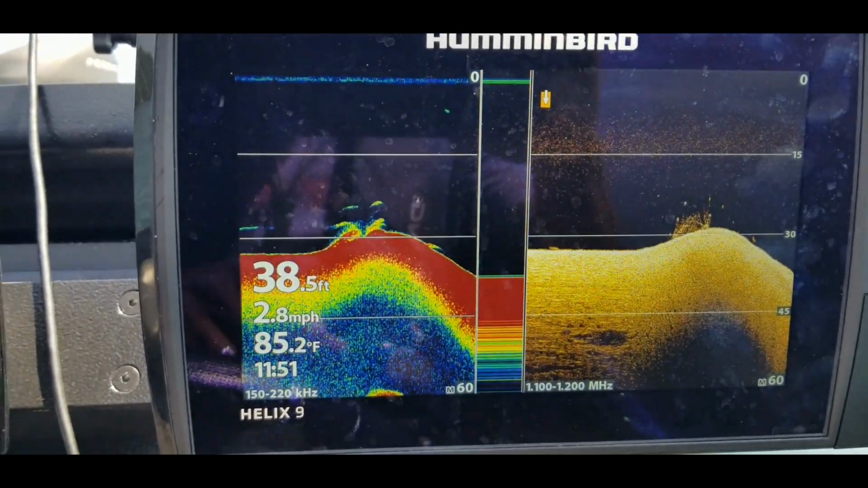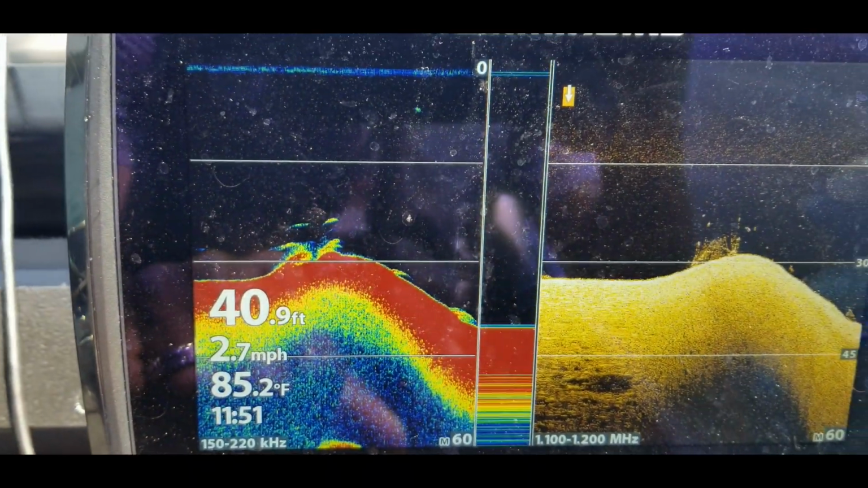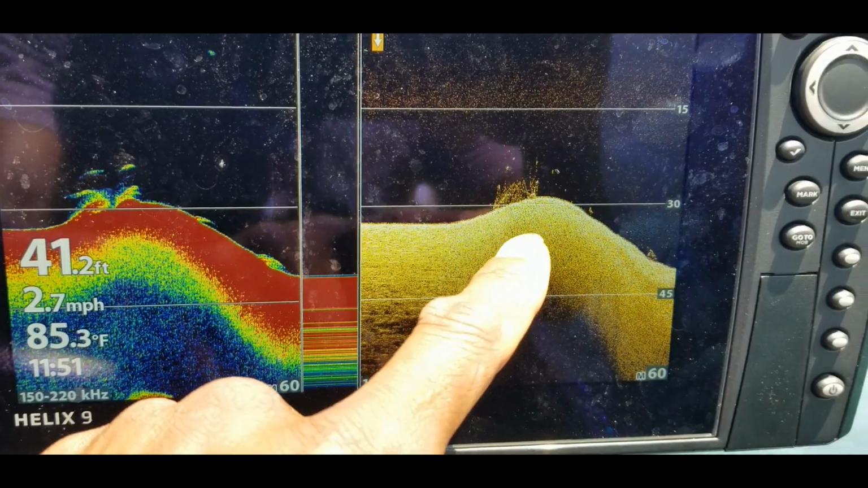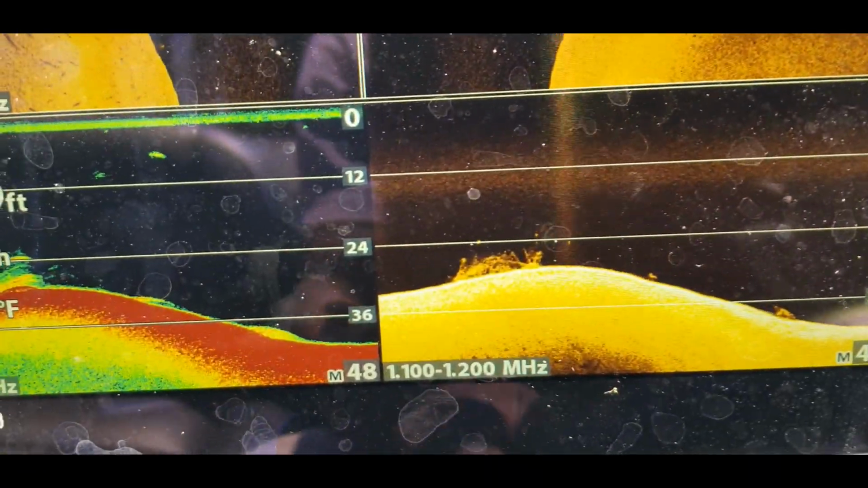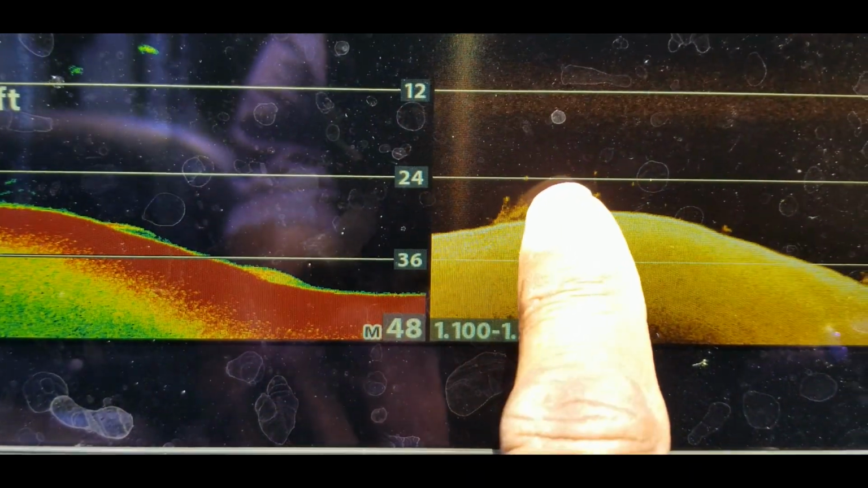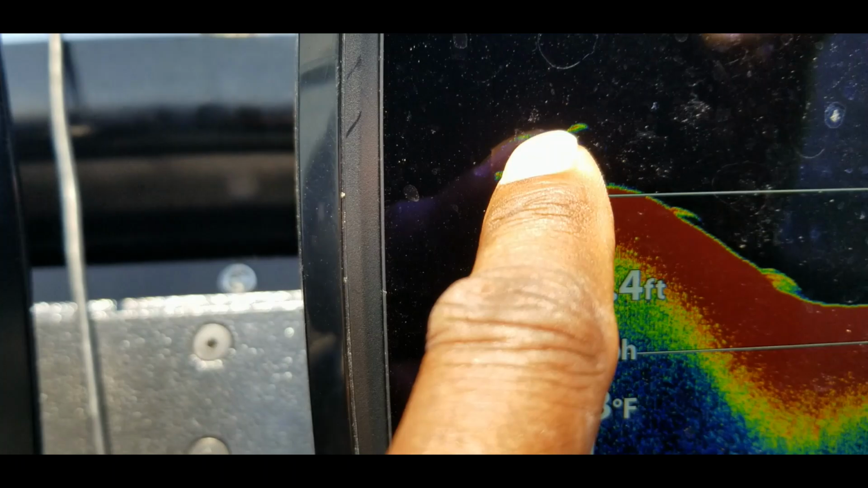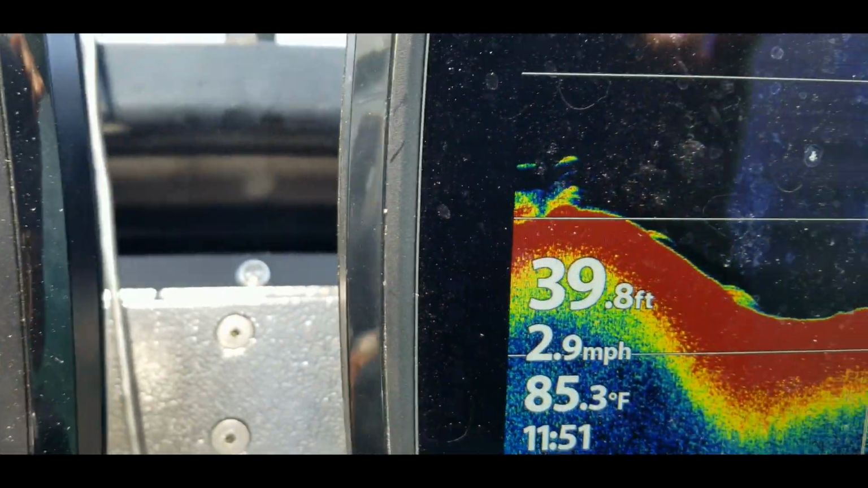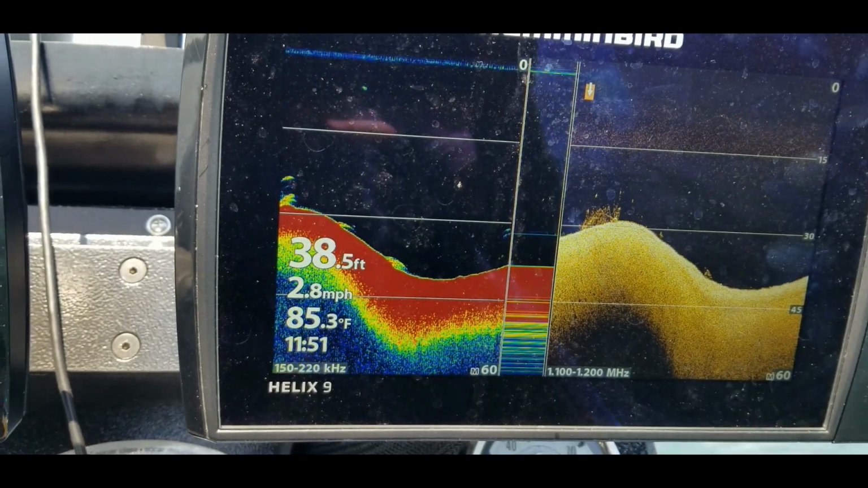All right, let's get to it. Check that out right there. A lot of times whenever you find fish like that, they may be a little more active and easier to catch. So if you look on your down imaging, you can see the dots right above it, and on the sonar you will see them as kind of arches. All right, let's go ahead and head out to the next spot.